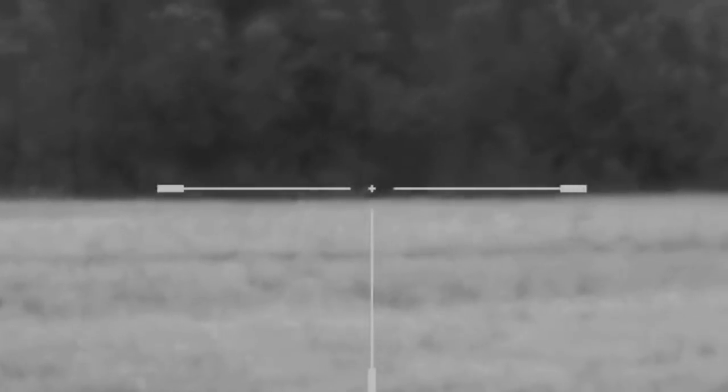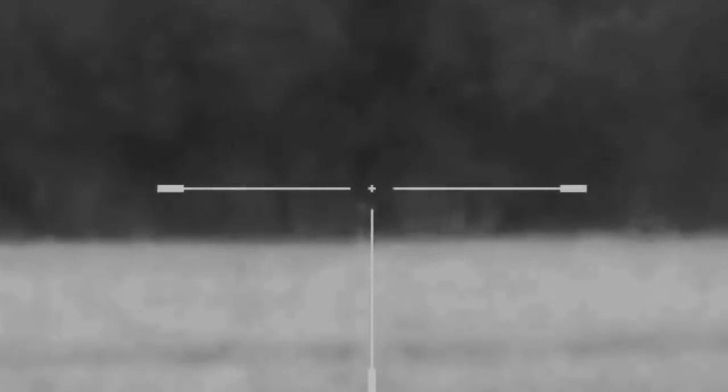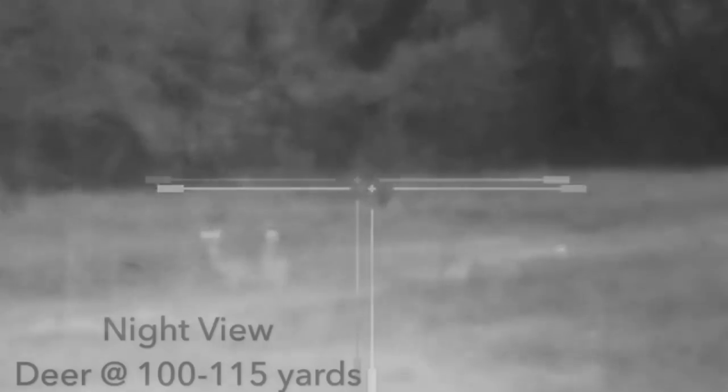And I'll go ahead and increase the zoom on that. So that's what it looks like on 9 power. But I just wanted to give you a chance to look at it through the day, give you a chance to see what it looks like in brighter conditions, and give you a chance to see what things look like.